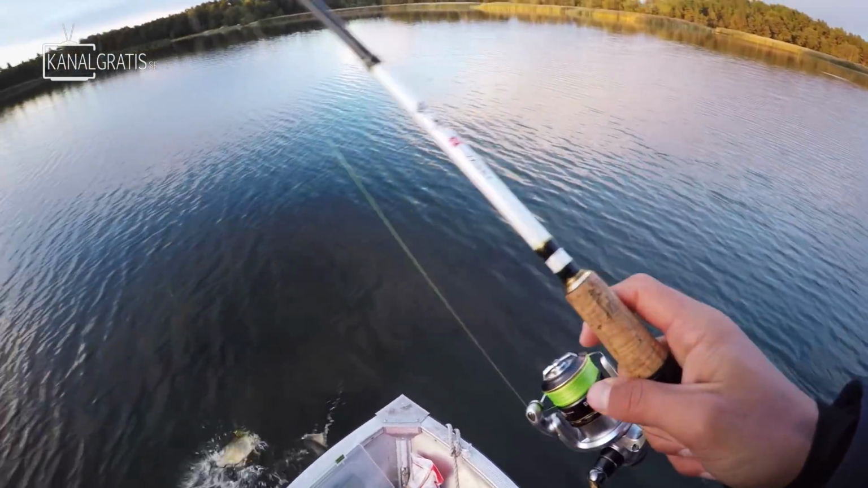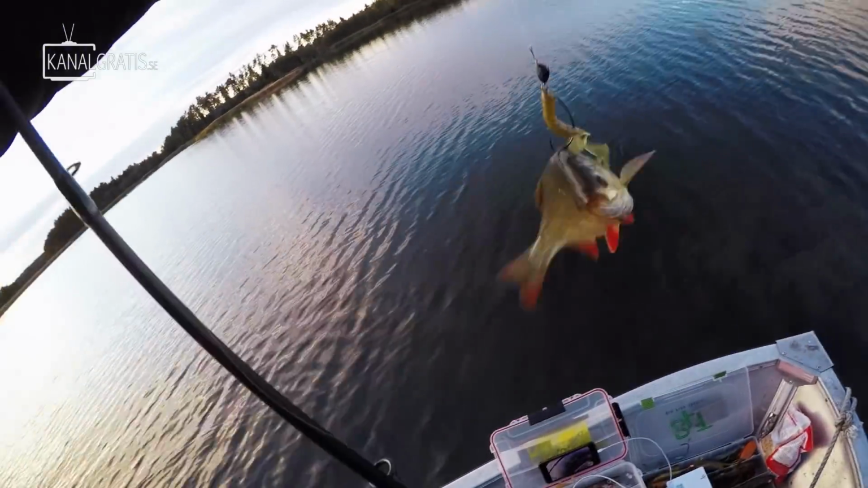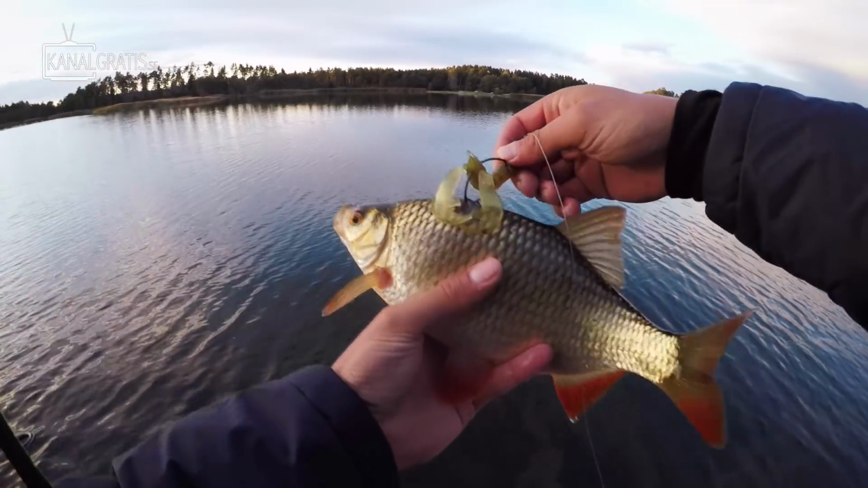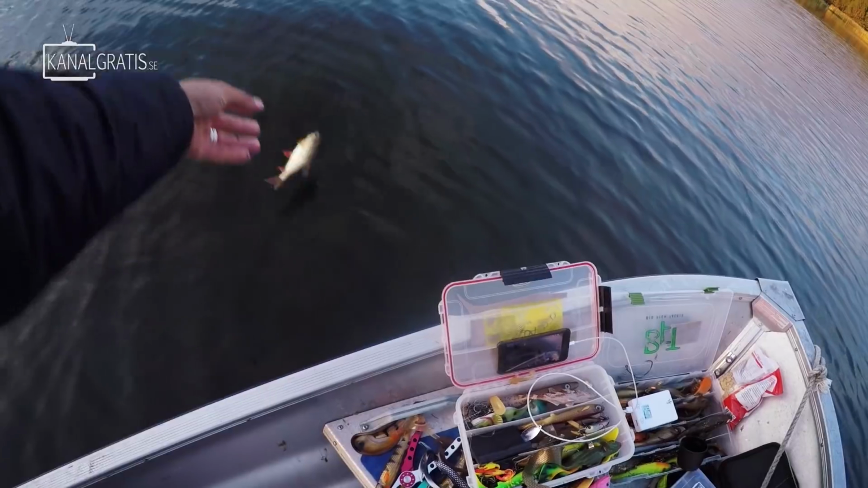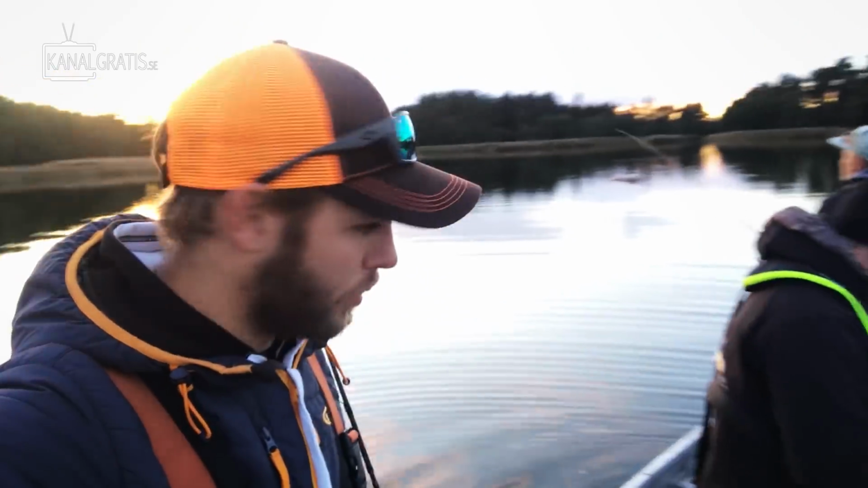I foul hooked something. This is the sarv, I believe. Tobbe, if I'm wrong, you need to correct me. And I don't know the English word for this, so leave a comment. But this is super great pike food, so we're gonna let him back. This is beautiful, these guys. No wind at all, super beautiful.